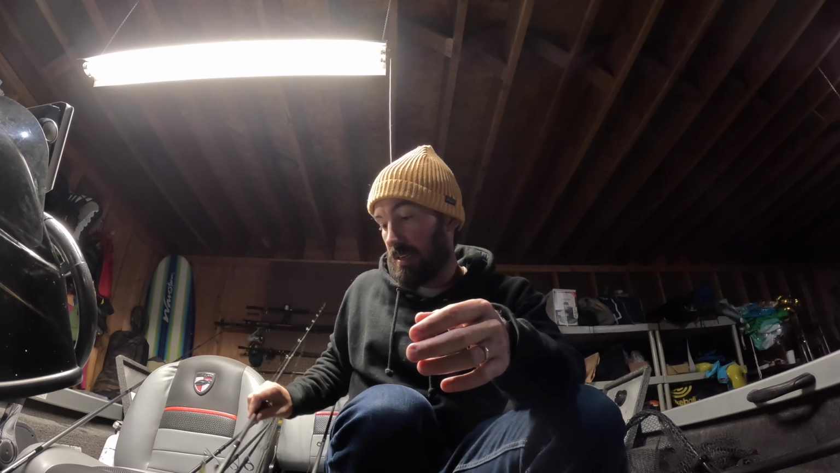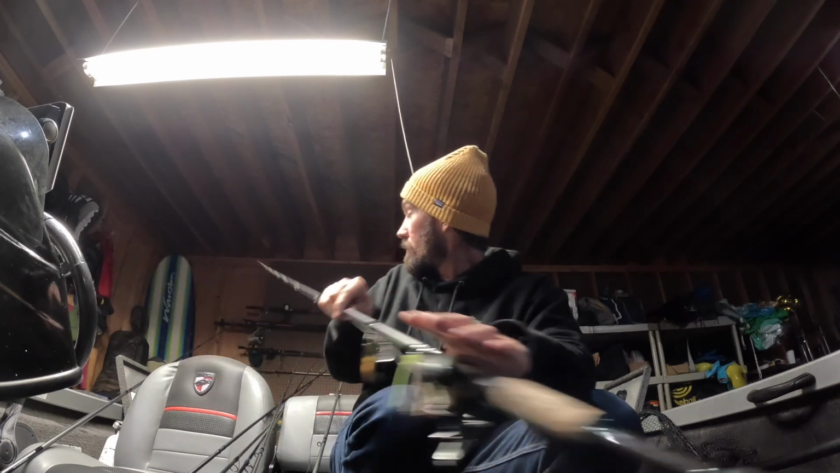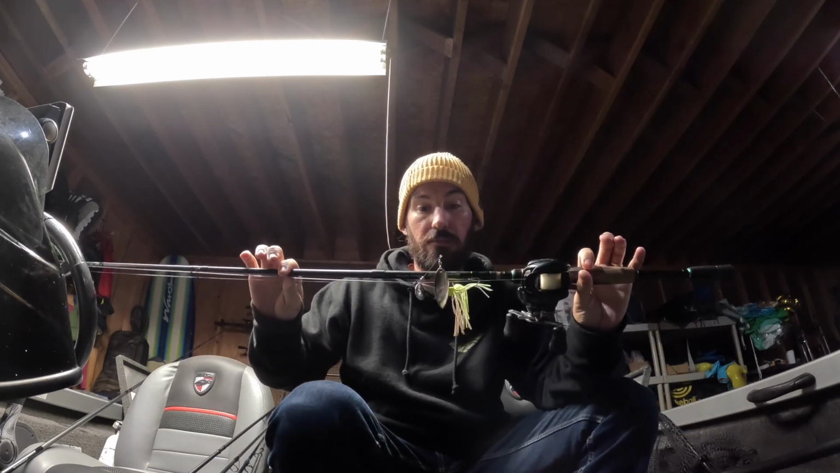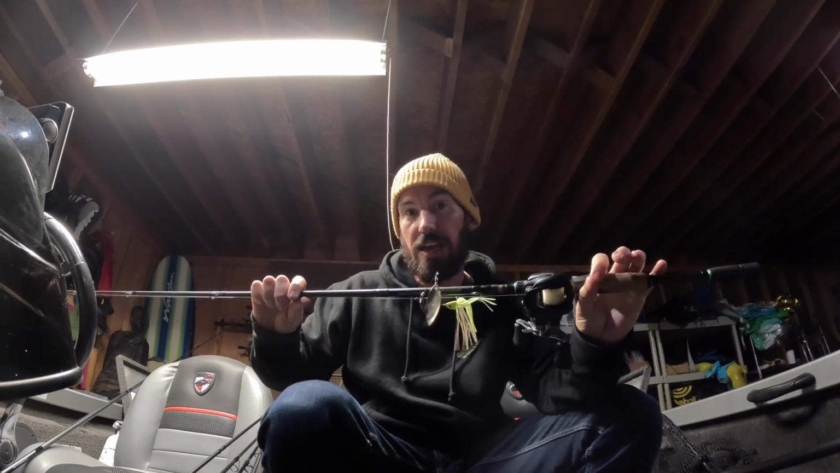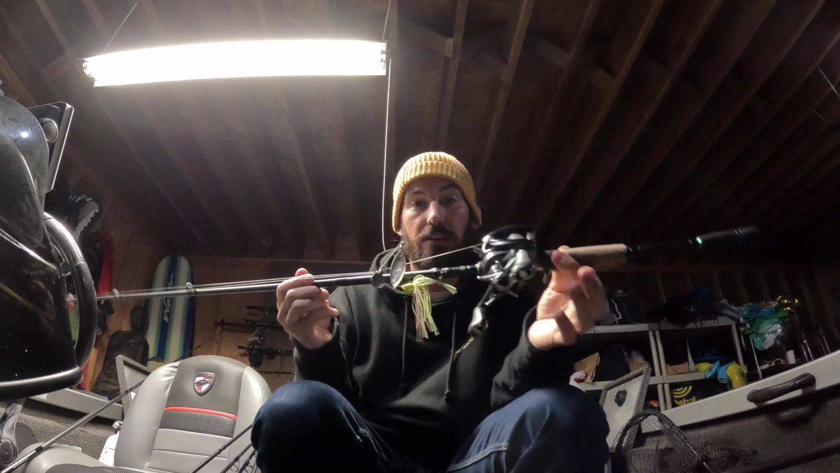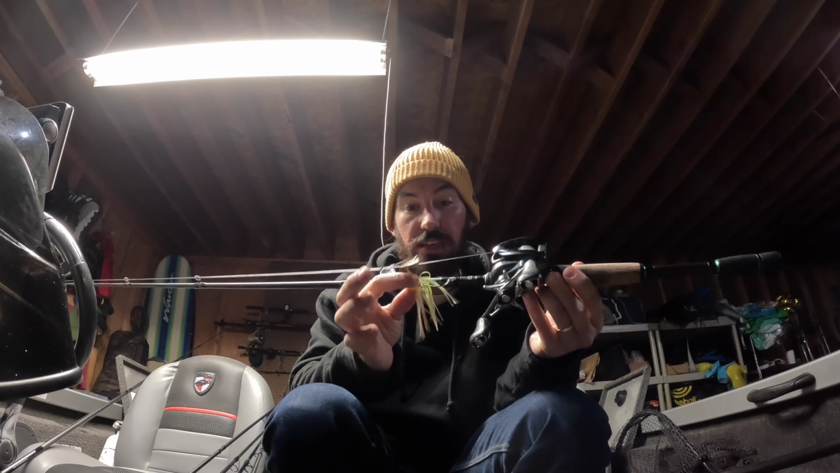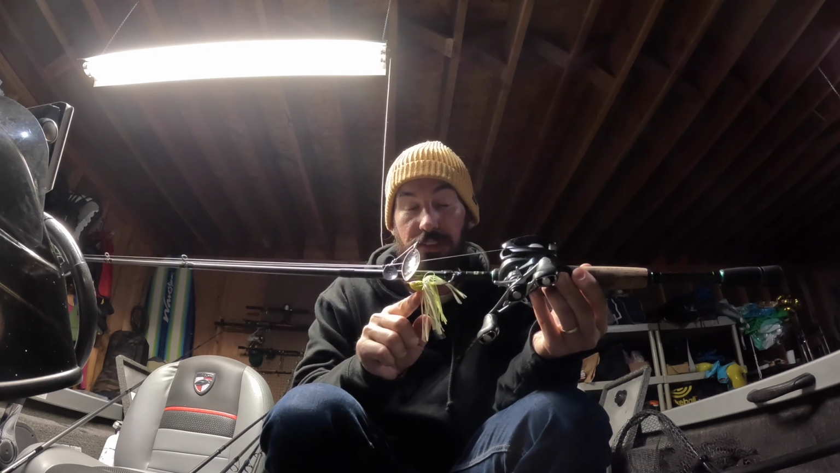I'm fishing a 1/2 ounce spinnerbait in multiple different ways. I'm fishing 3/8 ounce spinnerbait, 1/2 ounce, 3/4, all kinds. With a trailer, without. This got me bit often.